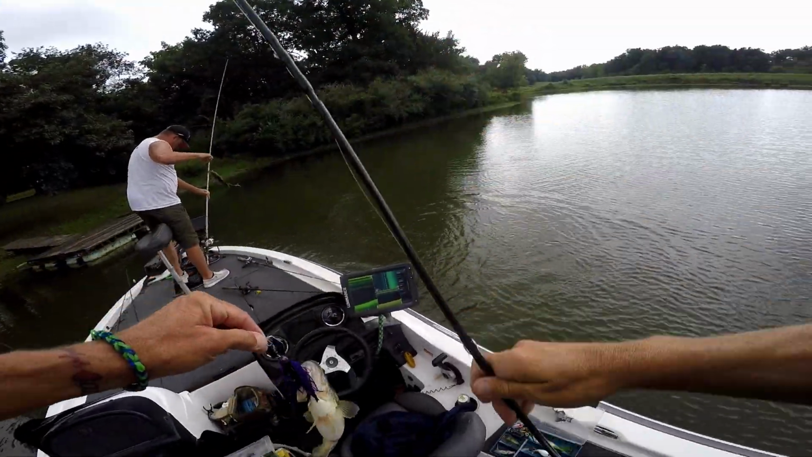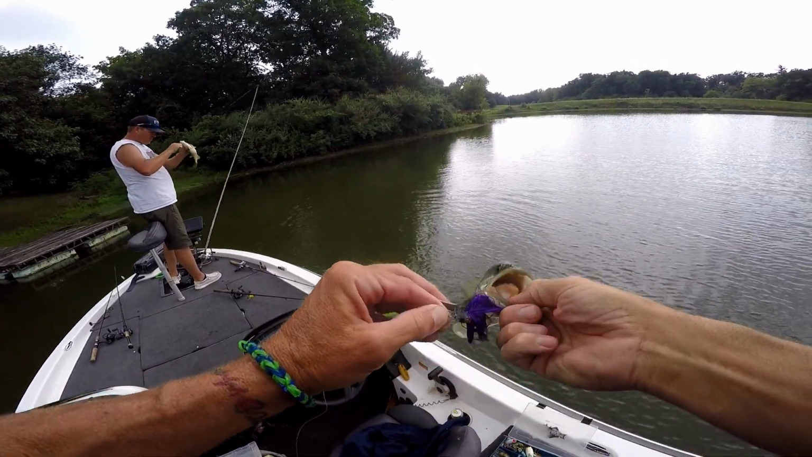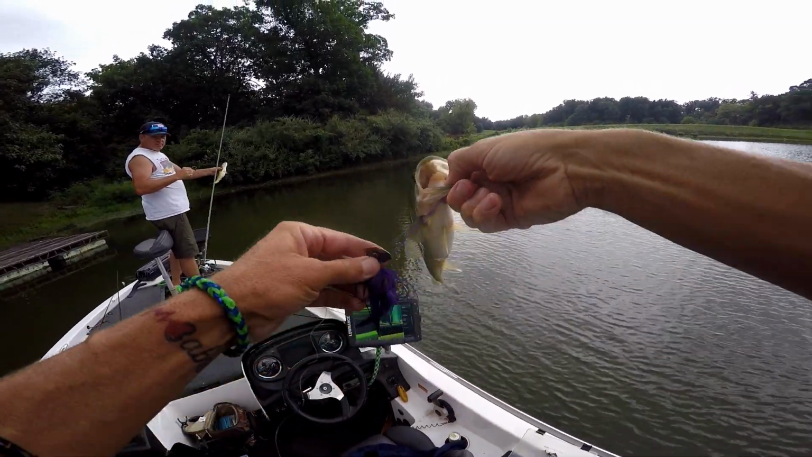Finally a double. We actually have the clouds popped up. Looks like it could rain. We may be onto something. We got one battery left. Sorry guys, you're not going to see all of it.